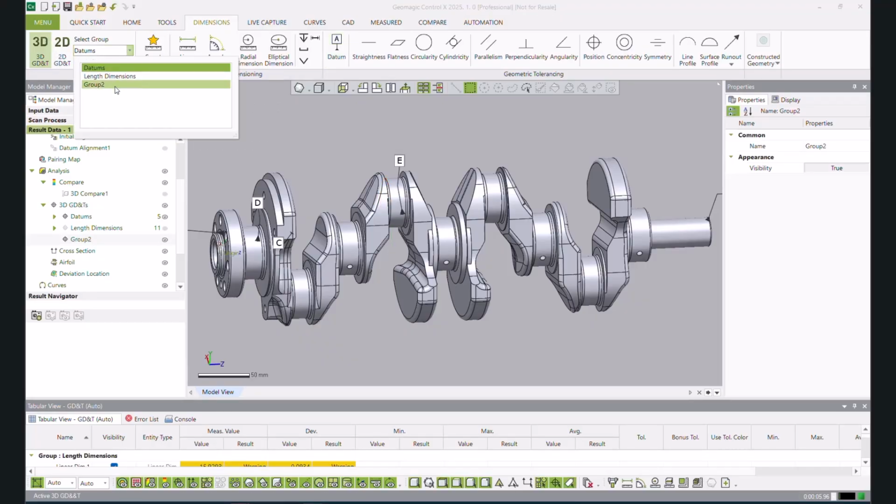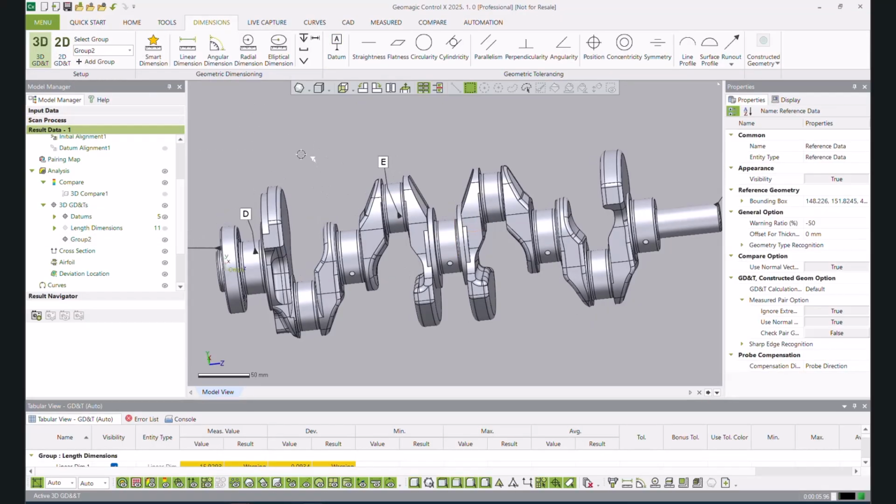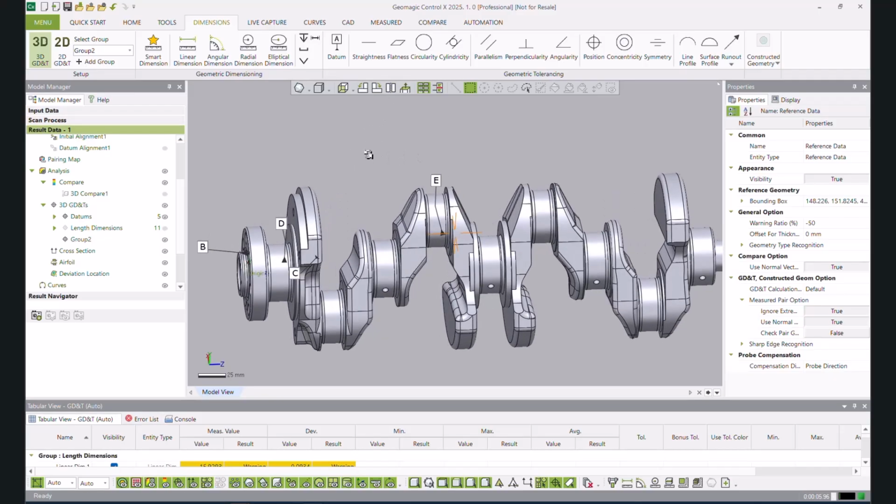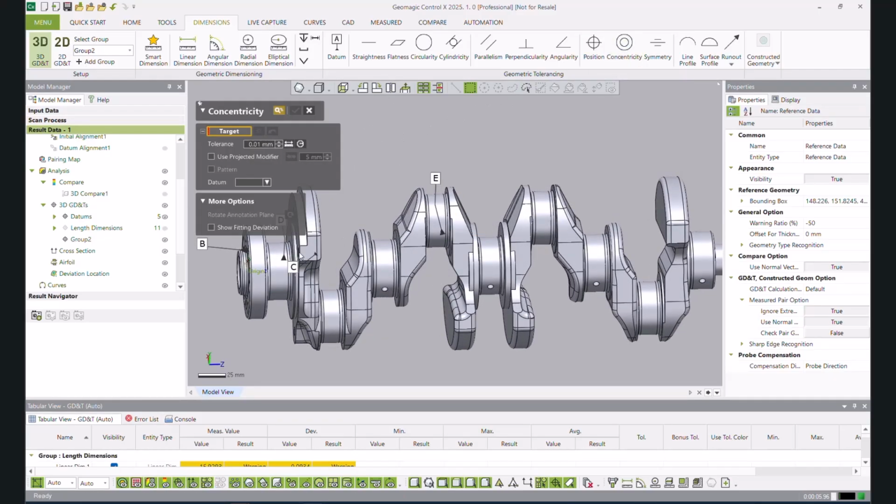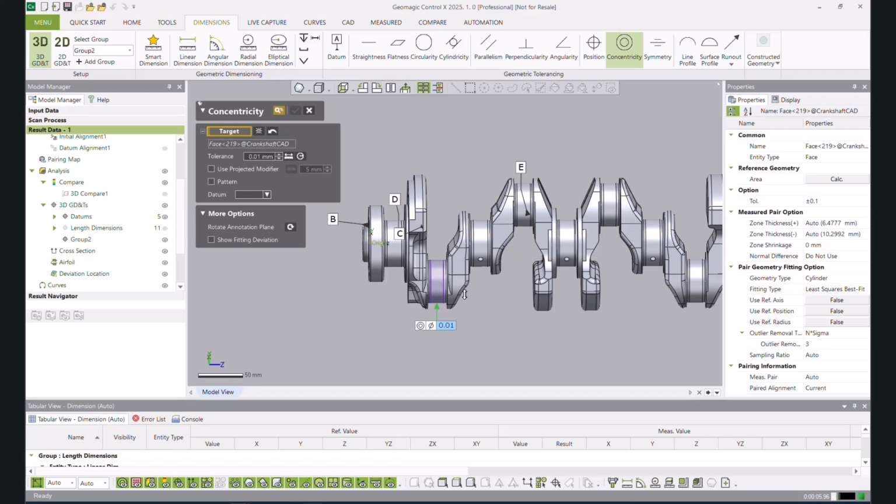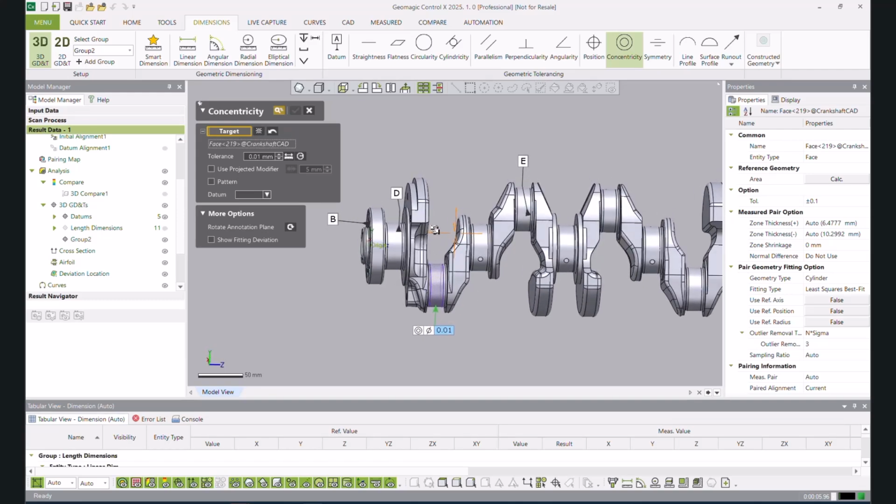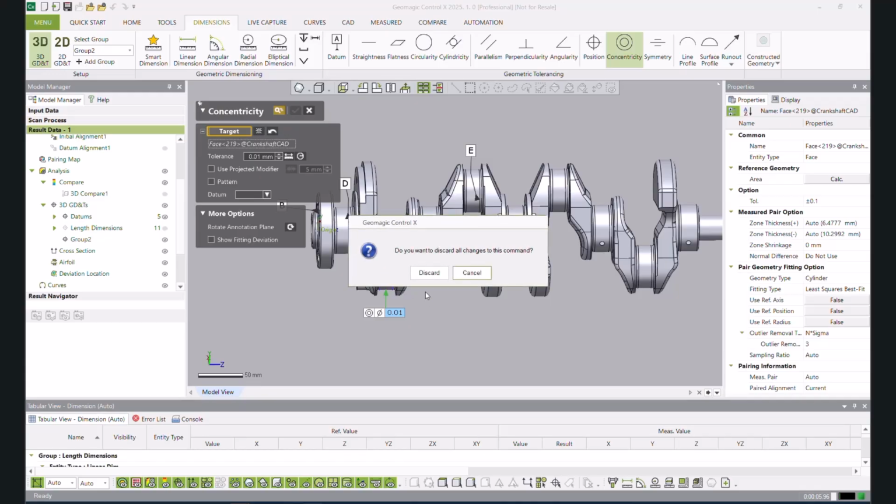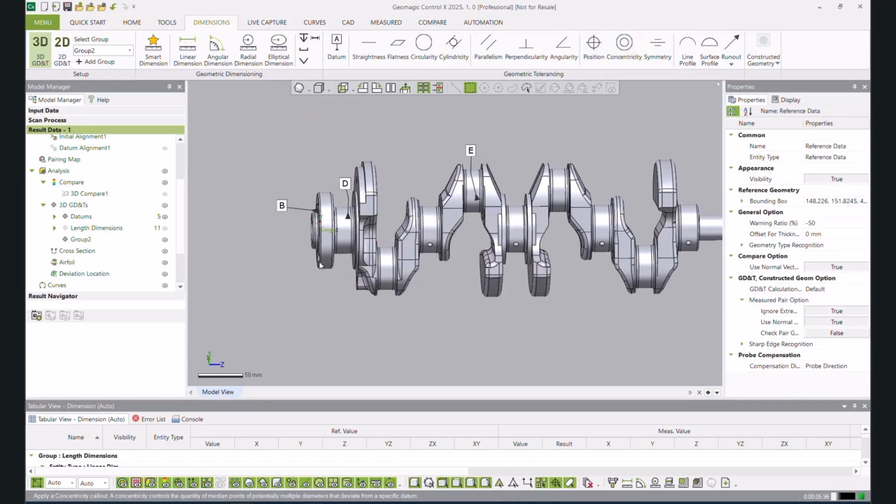Okay, so now I'm going to go back, edit my group 2, and start adding some dimensions. Probably a good one that we want to look at is the concentricity. If we can grab this one, target this face, and do we have any that are down here? No, we don't have any, so I'm going to discard concentricity.